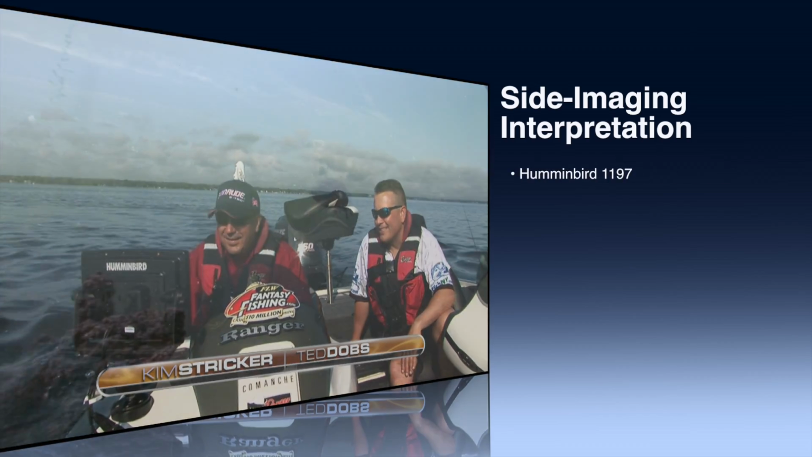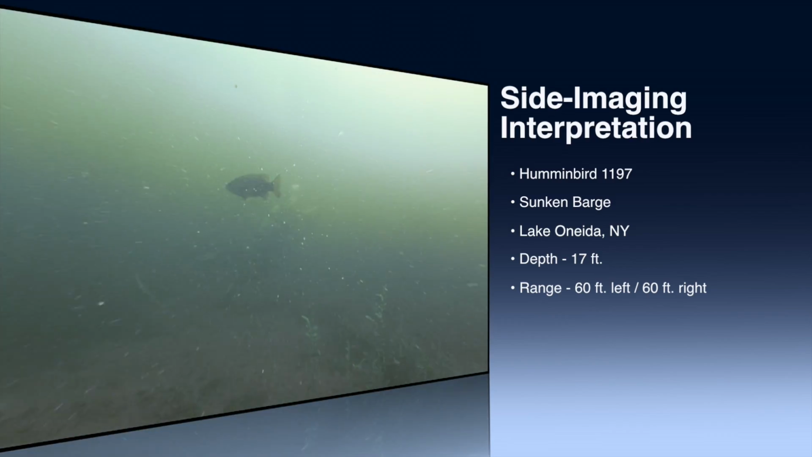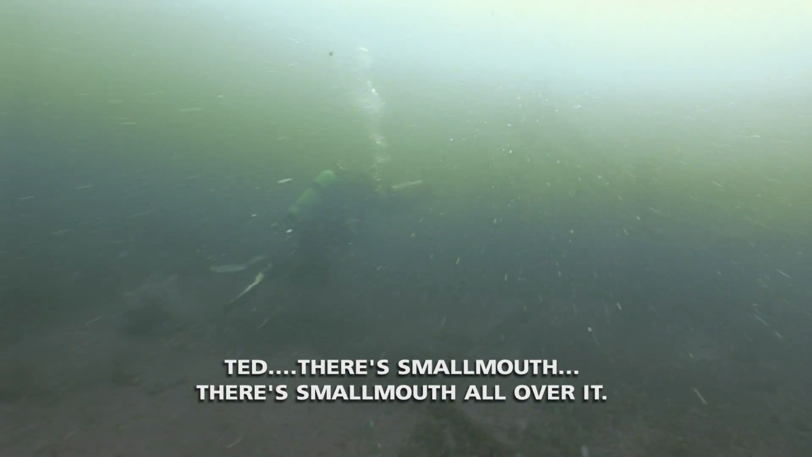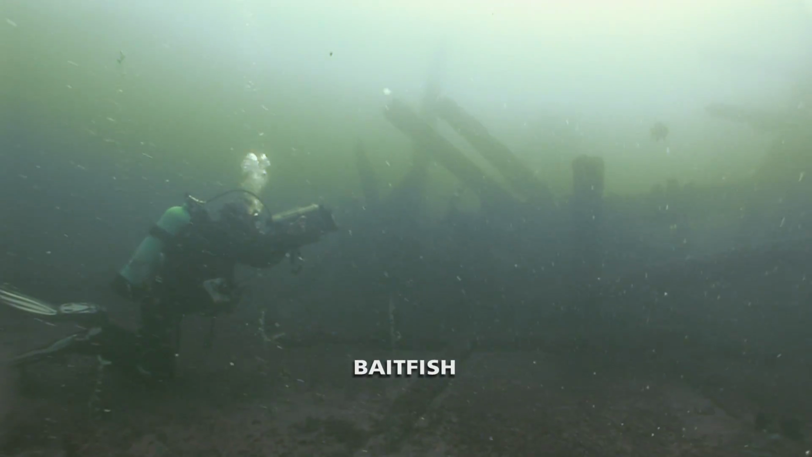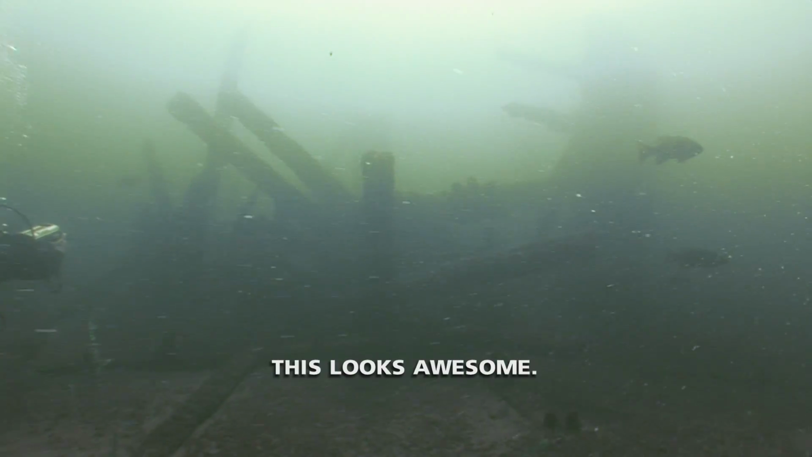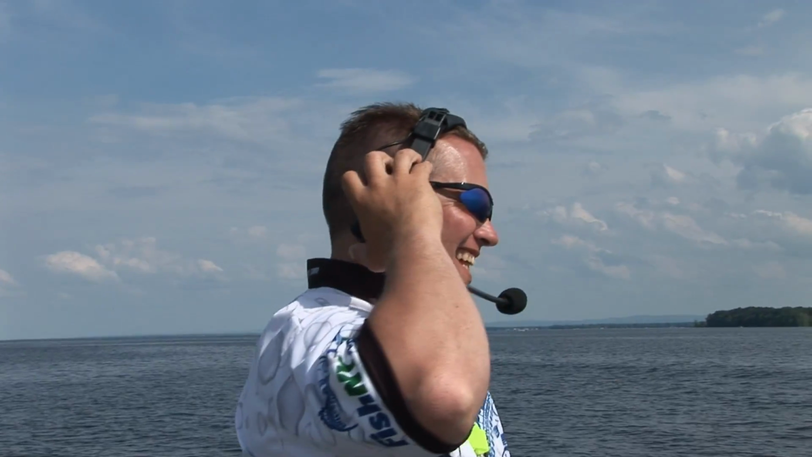This week, we offer some insight on interpreting Humminbird Side Image while exploring a sunken barge loaded with smallmouth. There's smallmouth. There's smallmouth all over it. Big fish. Oh yeah, nice. This looks awesome. And there's smallmouth everywhere.